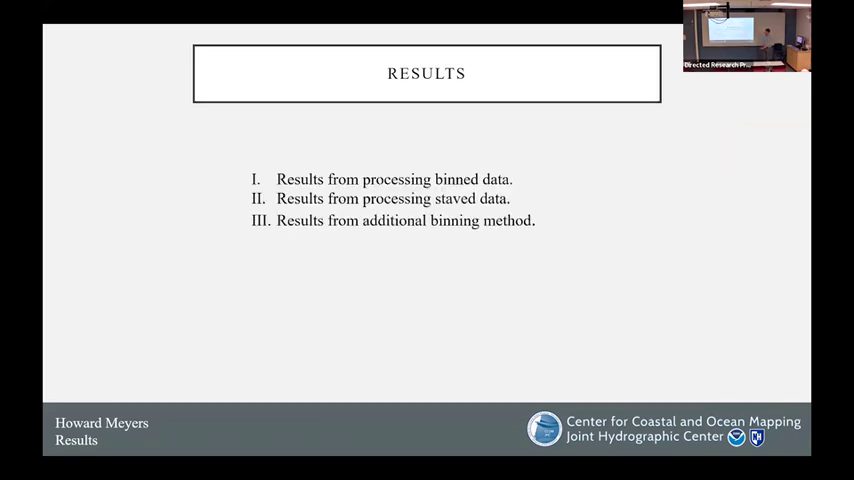So I'm going to show you the results from the processed bin data from what we actually collected in the field. Additional to the bin data, we recorded what's called a raw staved file. Essentially, a staved file is a diagnostic file that you can record. It's used by EdgeTech, but it can also be used to recreate and rebin the data with whatever settings are chosen. So it's a way to collect one set of data and then reprocess that with a number of different settings. And then additionally, we're going to show results from another binning method.